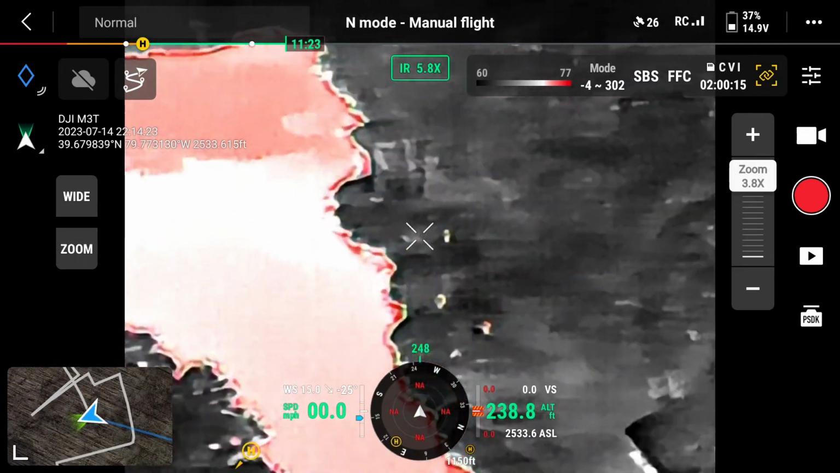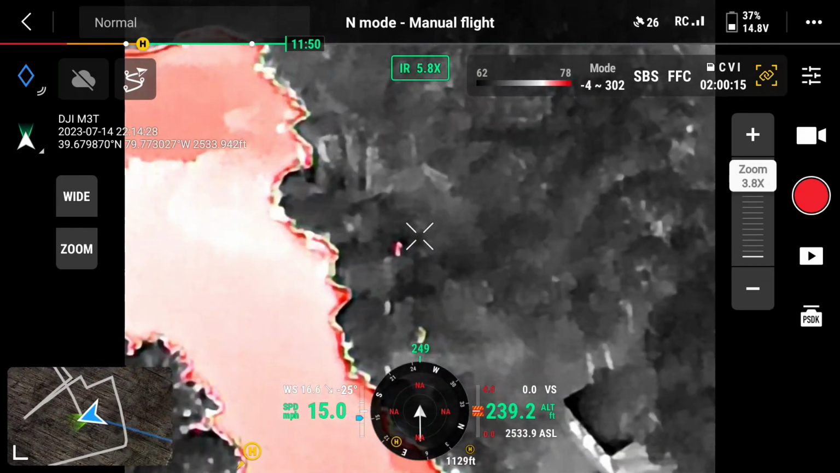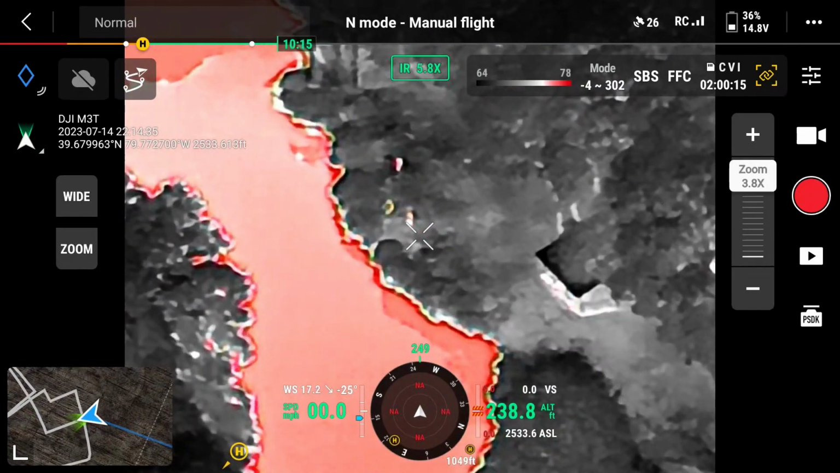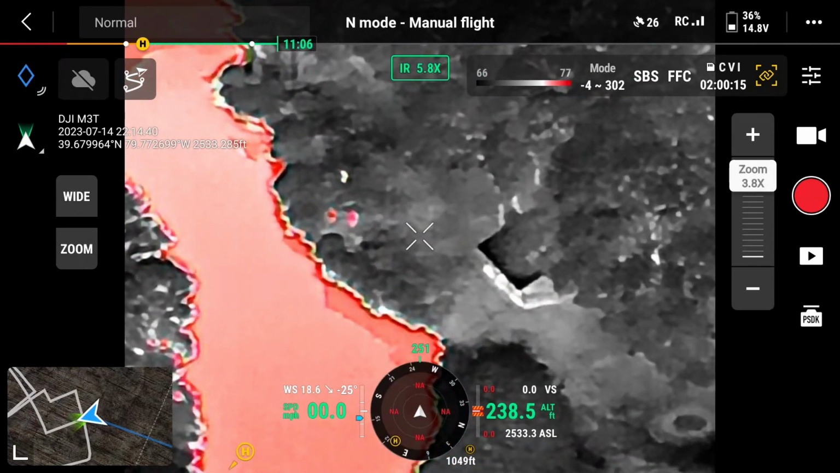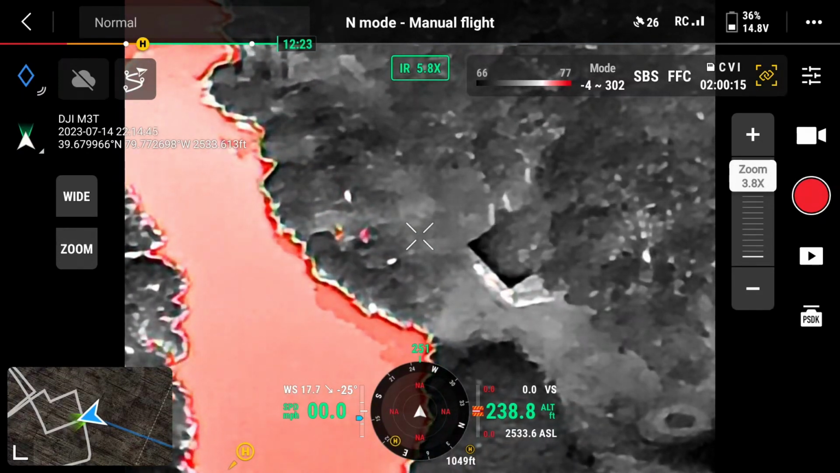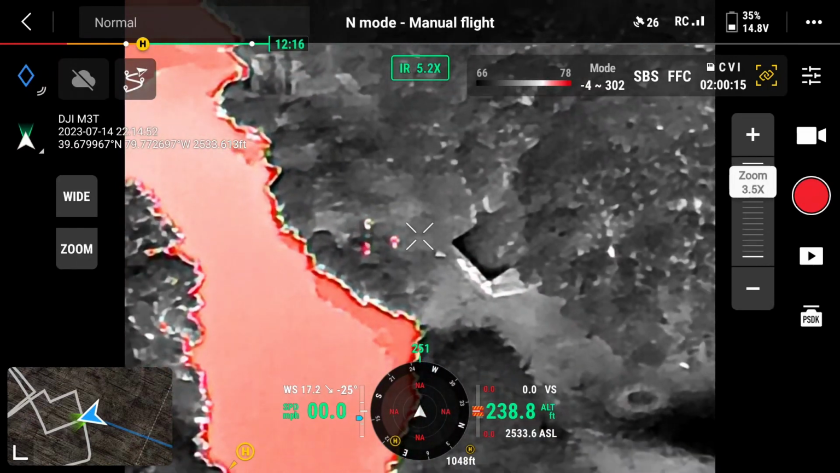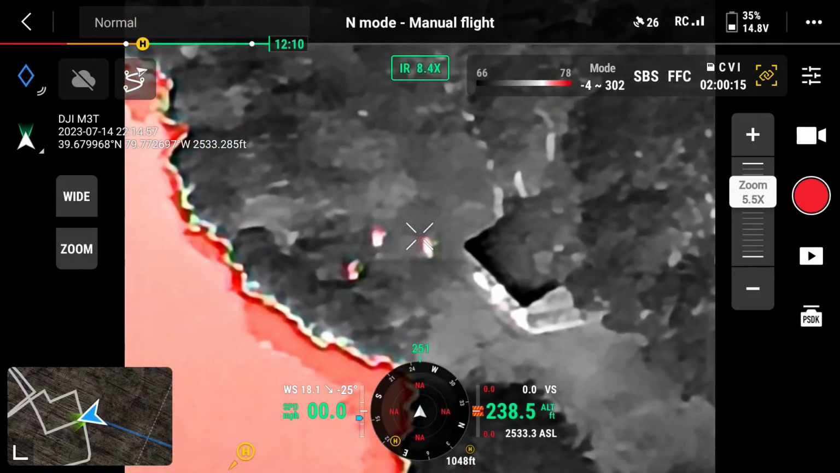Looks like the dog is in the lead. And we see them entering the shelter area.